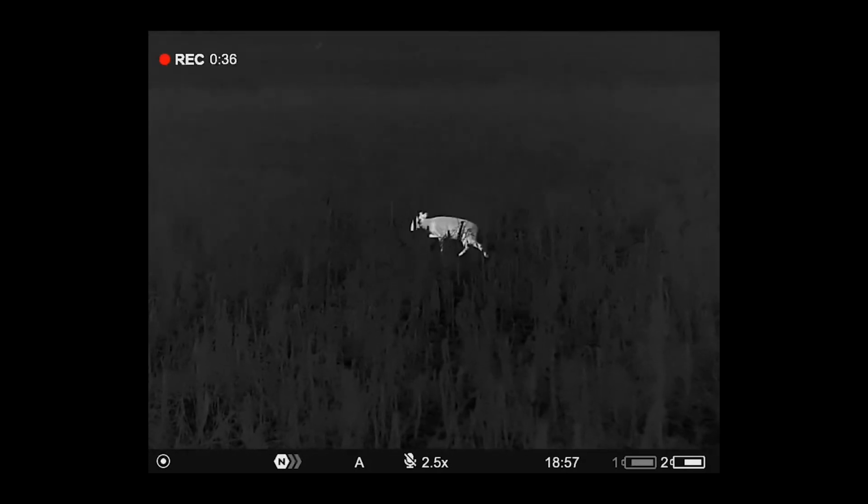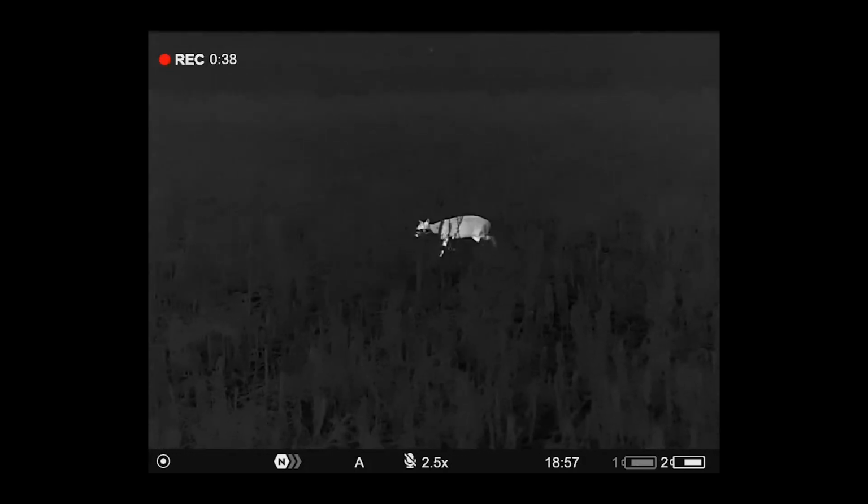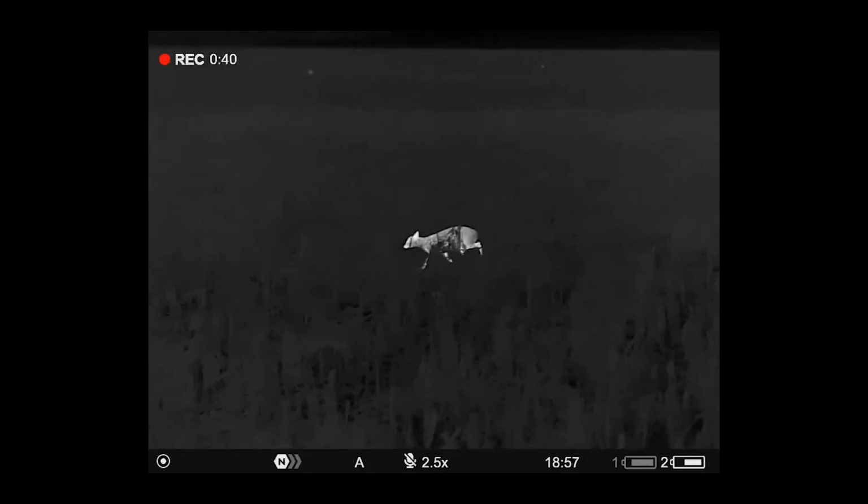It's moving really, and you can see everything about it, and the detail of the actual animal, which comes again to this sub 25 NETD, which really does make the detail stand out.